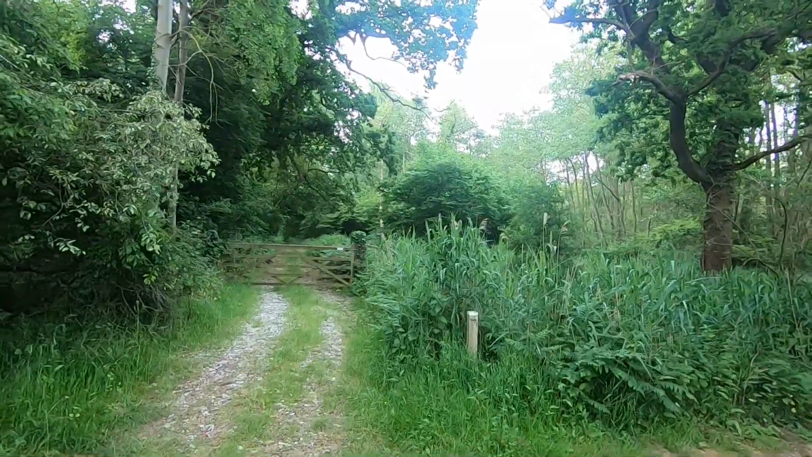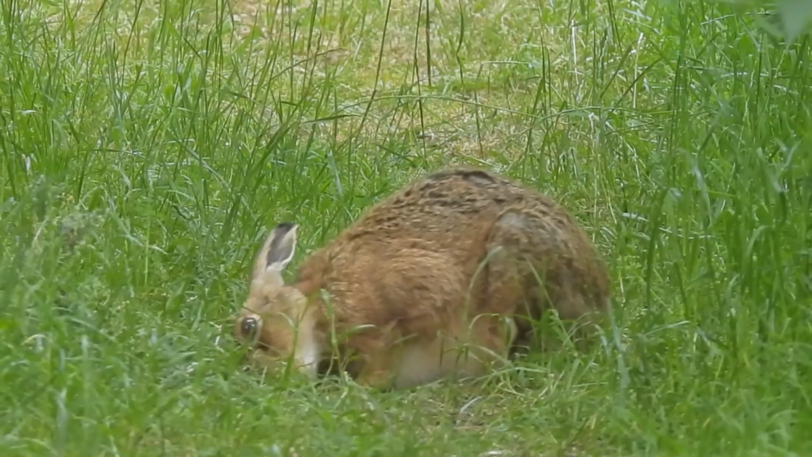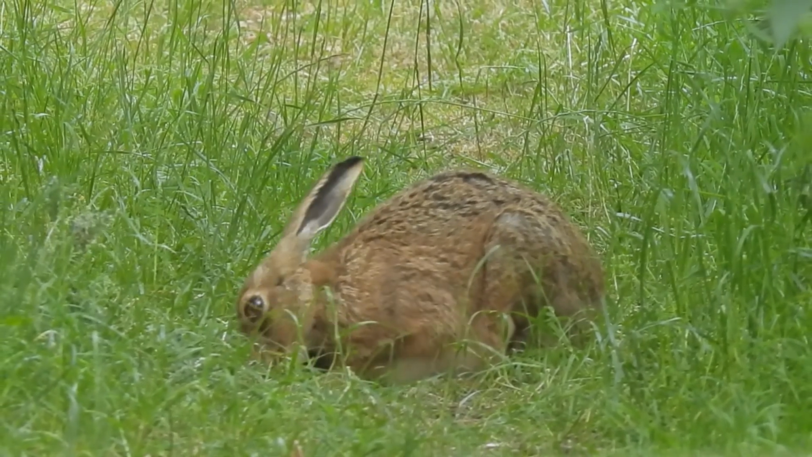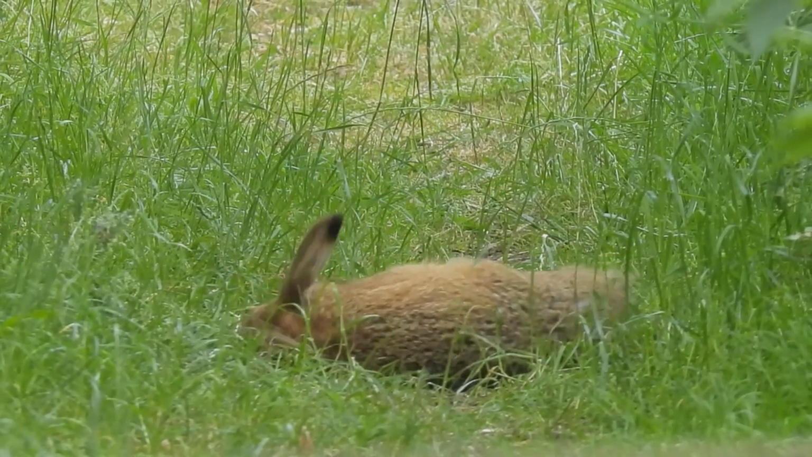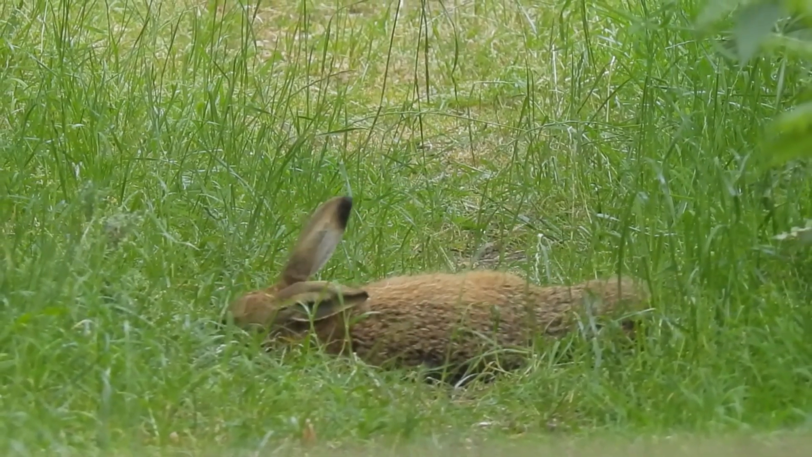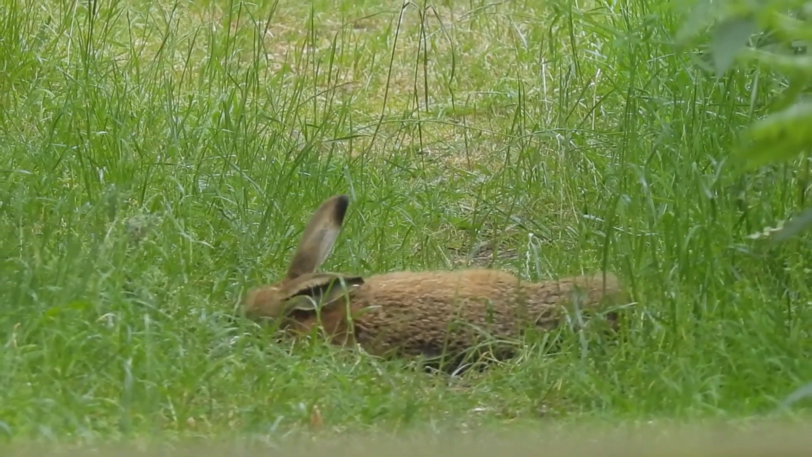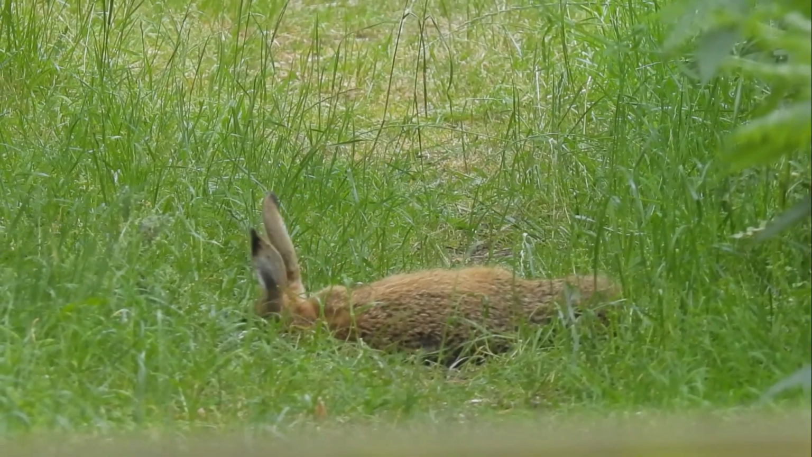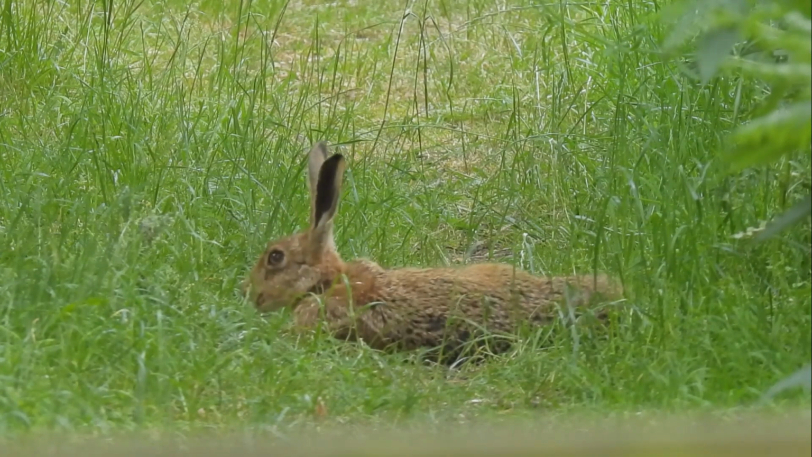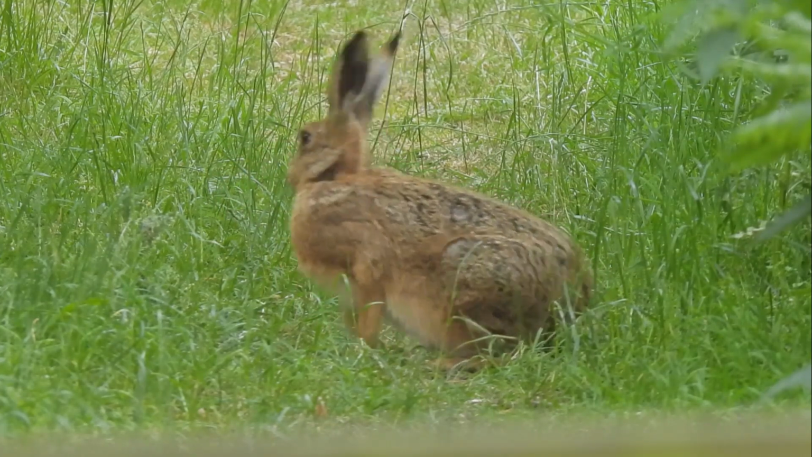Although the crane chick was my main target, I didn't make it very far before stopping to film this. A brown hare having a nibble, a bit of a scratch, and rubbing itself on the ground. I don't know what, or even if it was eating anything, but this behaviour reminded me a little bit of how house cats sometimes act with catnip. In Norfolk, these animals are quite common, and despite being the fastest land mammal in the UK, after spotting me, this one slowly hopped off into the vegetation.